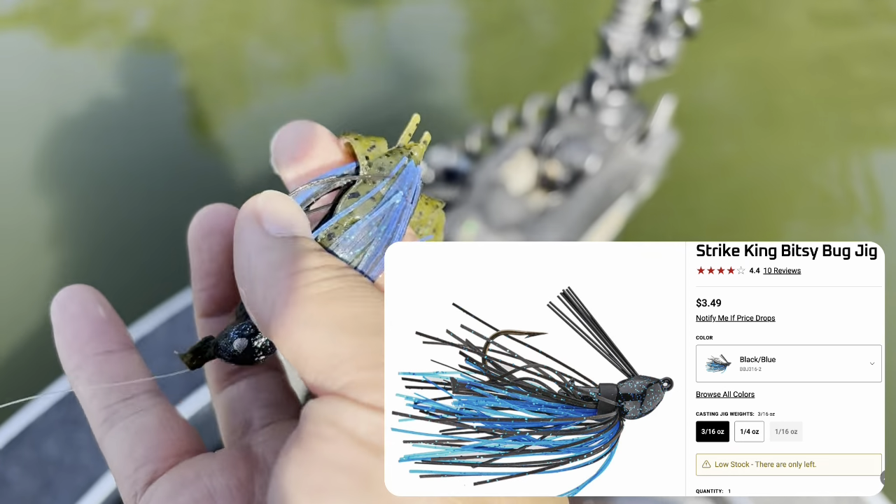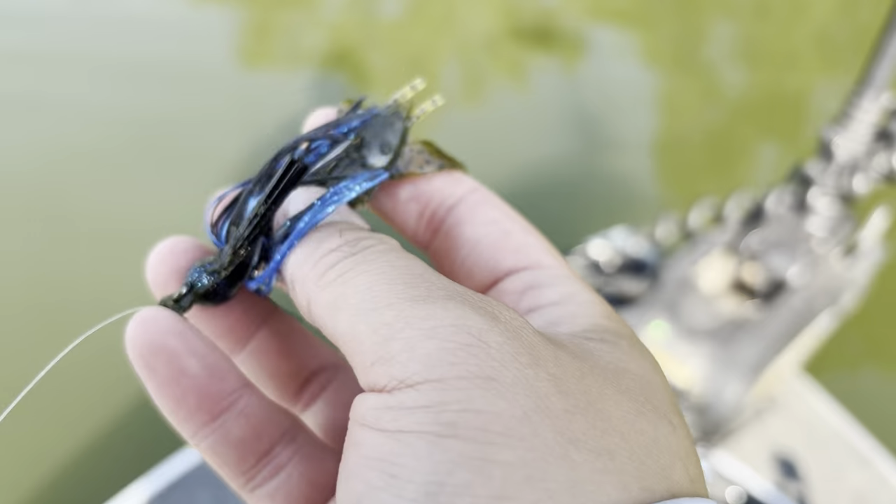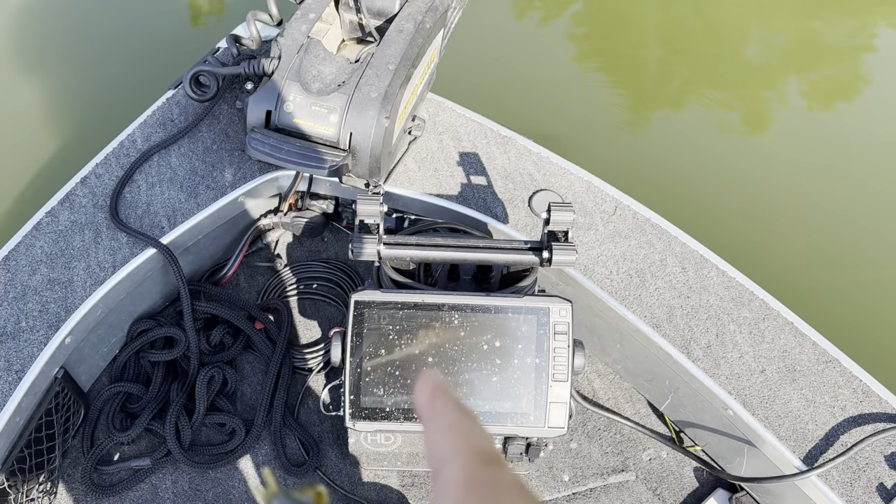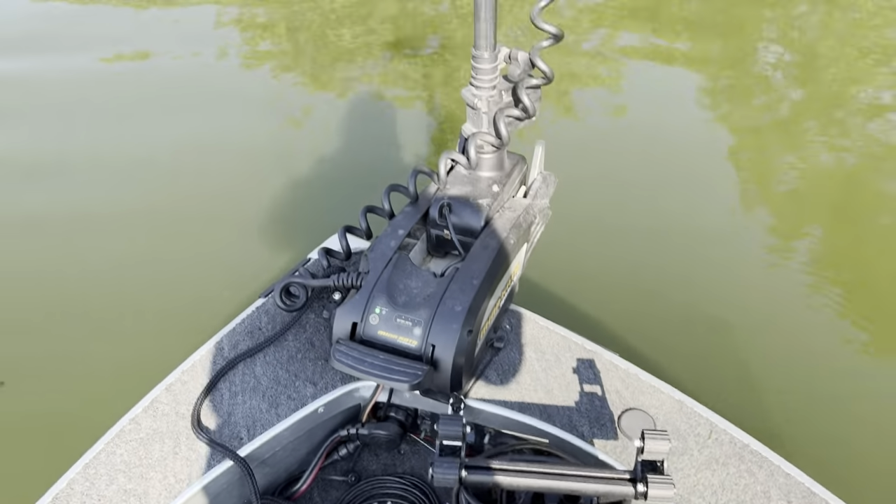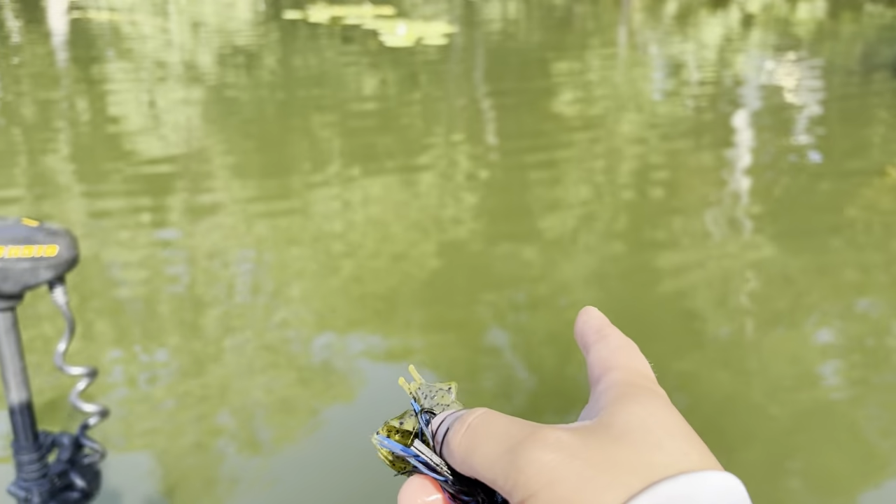This Bitsy Bug by Strike King is super cool, a little finesse, but literally the best bait to use when you are targeting these types of structures and drop-offs. So if you guys are fishing in the summer, target this kind of drop-off here, 30-degree here, and just see where the weed line ends, and this is your drop-off.